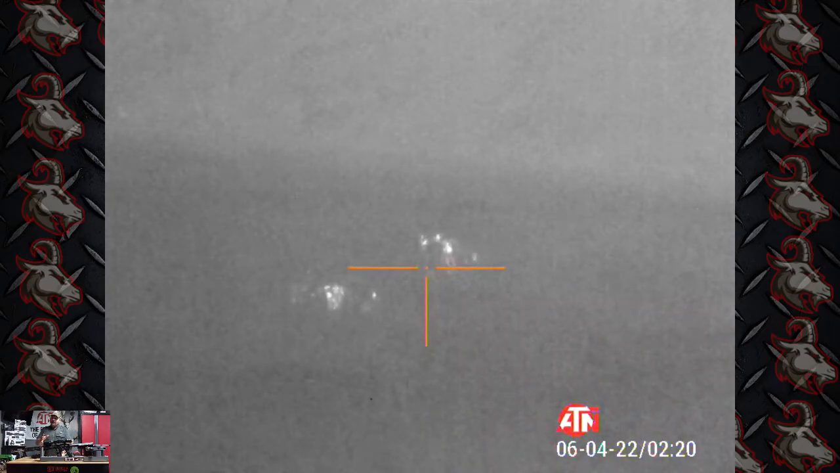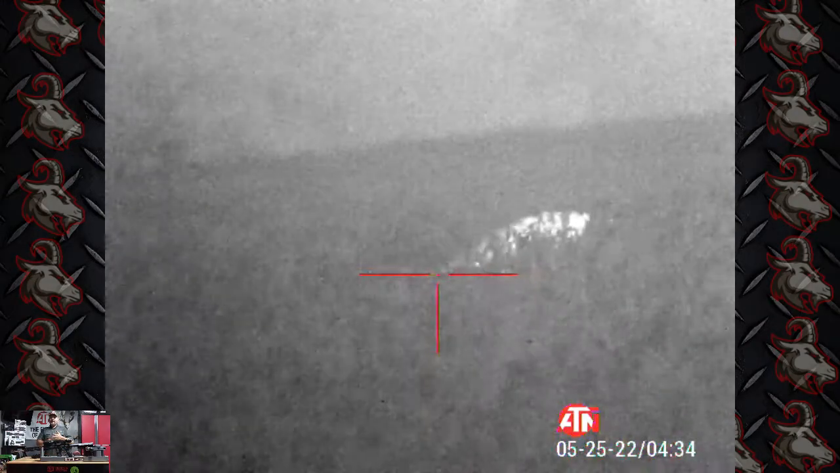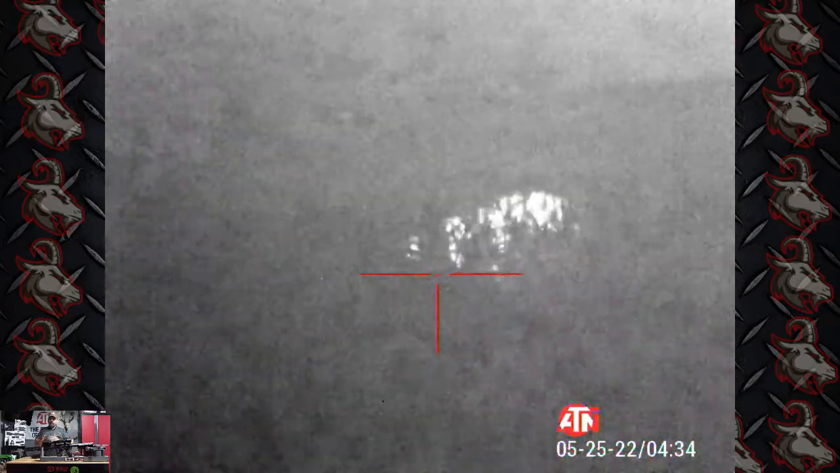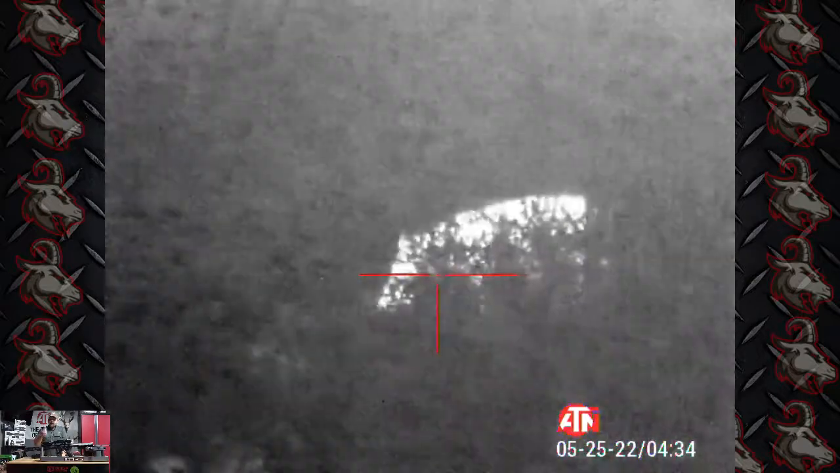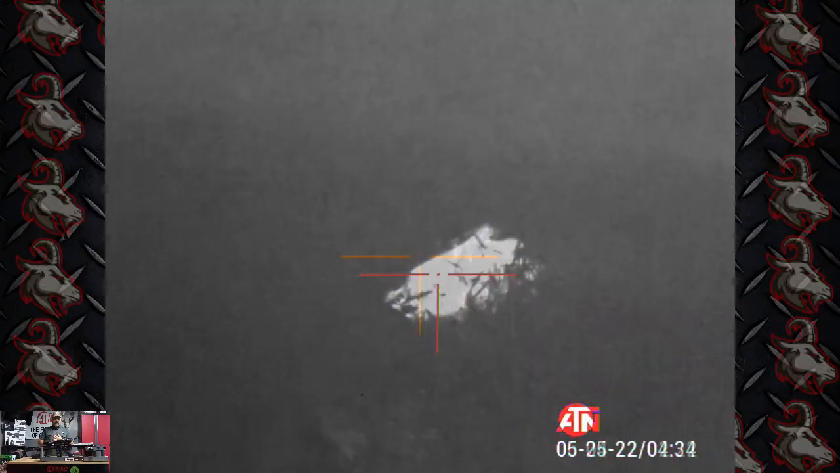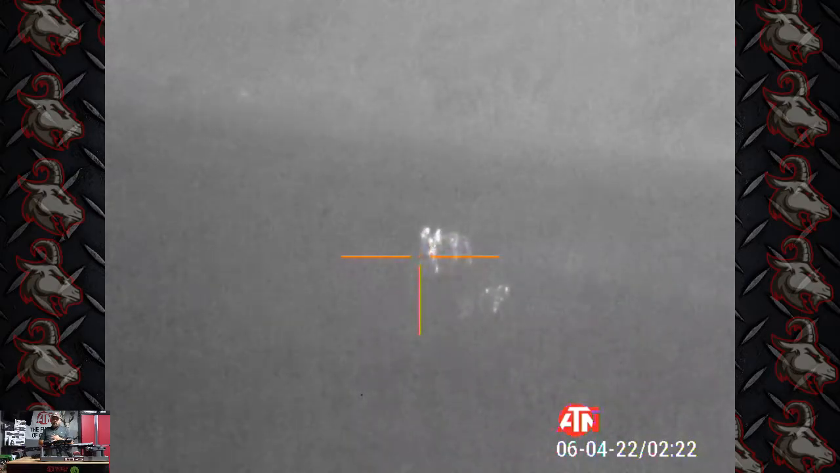So there's a couple things that I do to get on them. Sometimes I'll hunt the edge. So I'll watch them, see where they're coming in and out, move over there, watch the wind, and the first video here is going to be one that I drop right on the edge. That's another good tactic. Another thing is I don't shoot at the hogs running away.